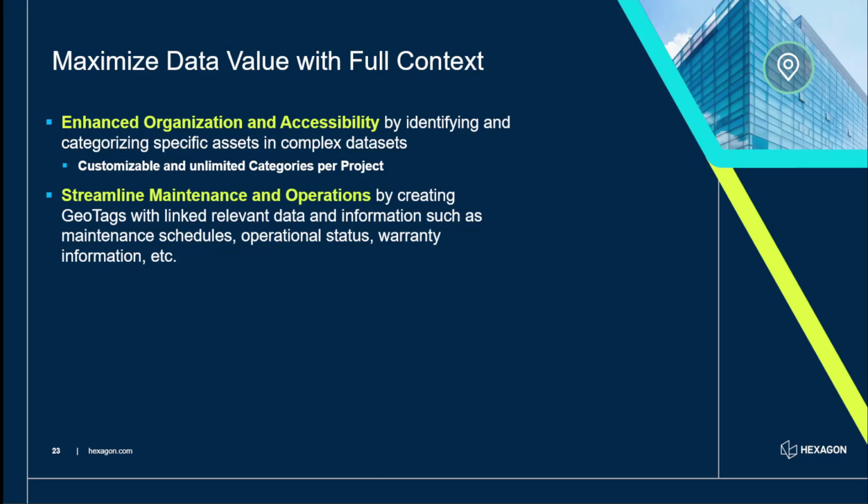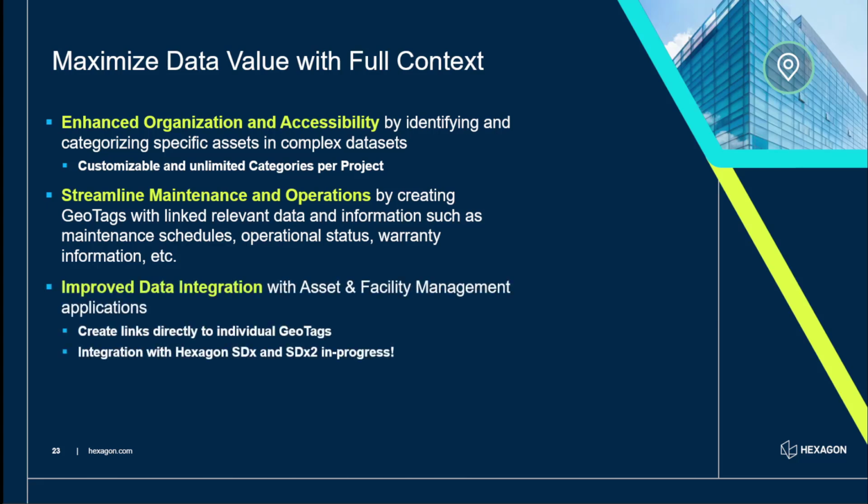Interestingly, there are quite a few fire companies, for example, that we're coming across, and universities who are using this from a management perspective, putting all their buildings into the platform and then using geotags as a means to navigate through the assets. We're having improved integration with asset and facility management applications, so you can create direct links to individual geotags as you can with anything within Reality Cloud Studio. But we're also working on our integration with Hexagon SDX and SDX2, Hexagon EAM, other products that you might be familiar with as well, so that we can leverage the asset across multiple different parts of the Hexagon ecosystem.